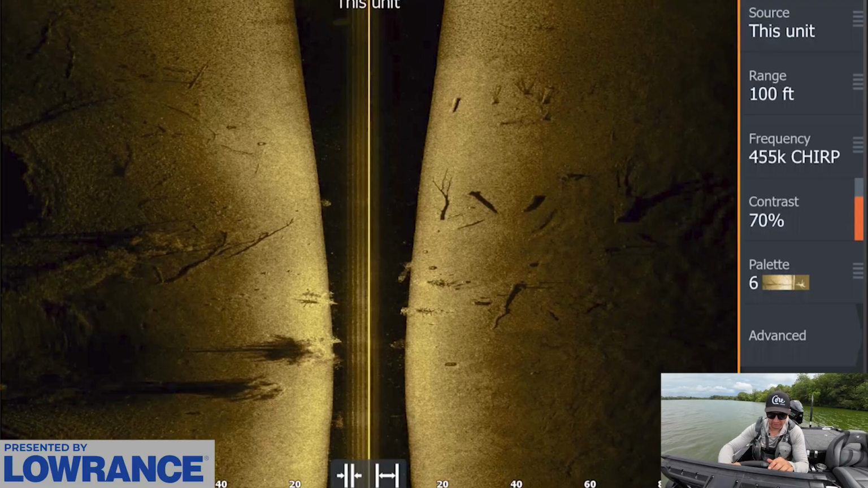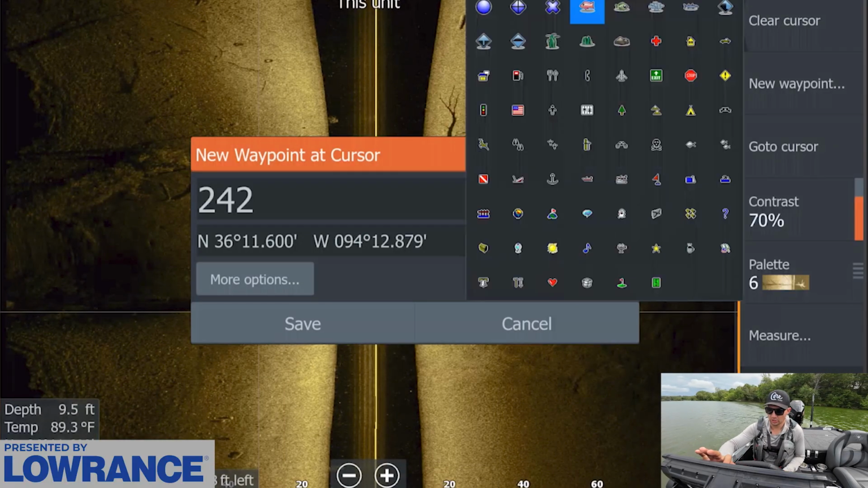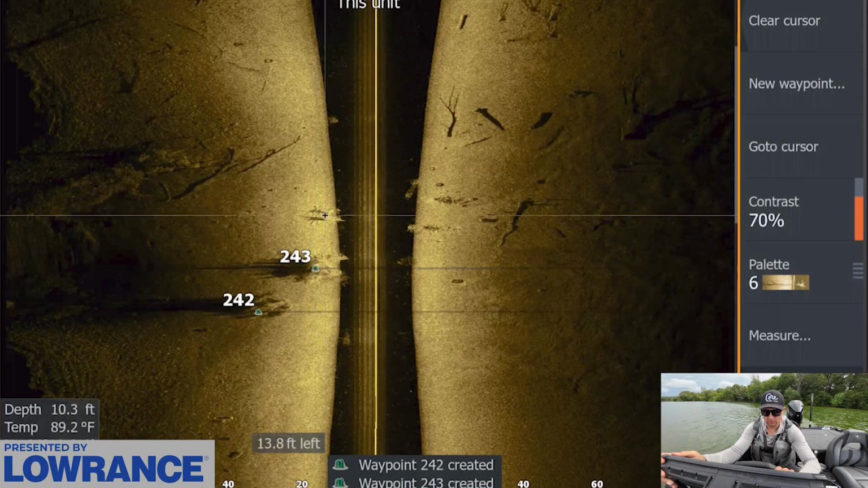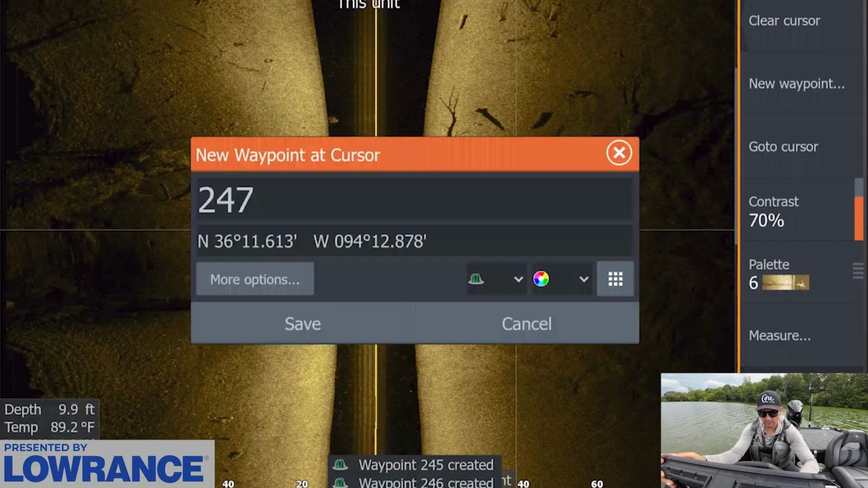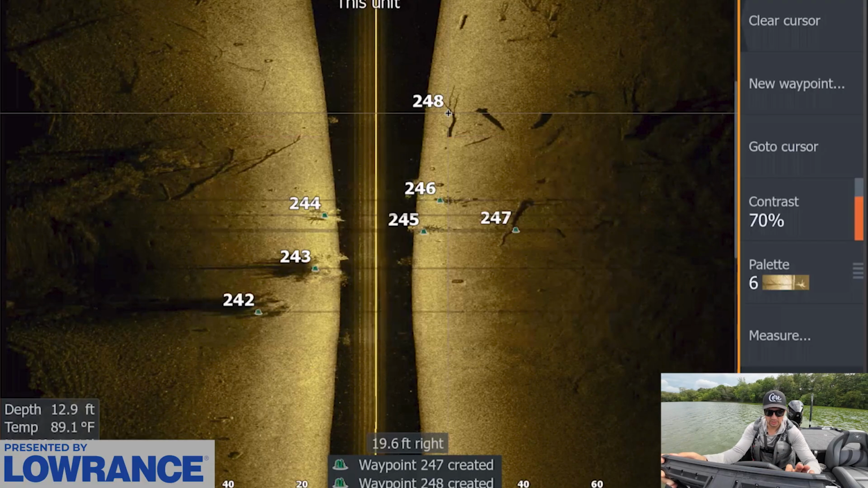Those settings will kind of filter out that brush and show those fish really clearly, but we can see there's a ton of brush through here. So we're gonna mark all these brush piles, just pick a brush icon and just start going to work. So they're all through here. We're gonna be able to just roll through this area. There's fish in this area, there's bait in this area. It's all going down in here. So we should be able to get some bites right in through here.